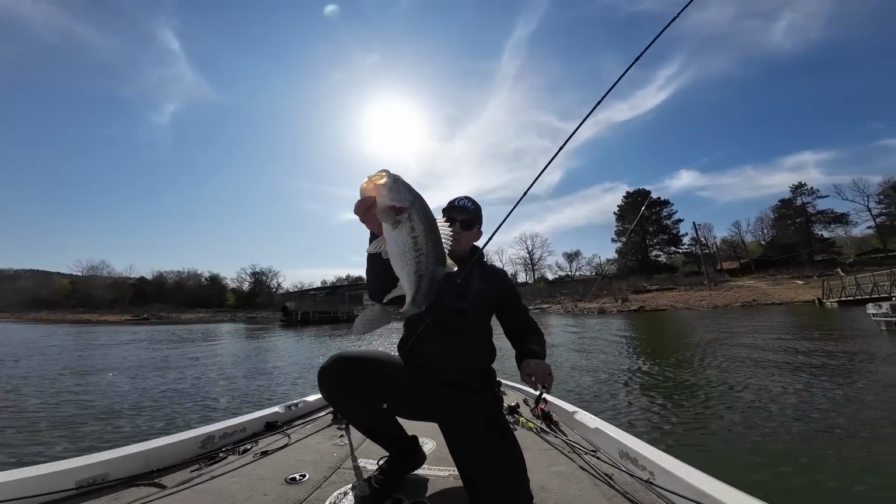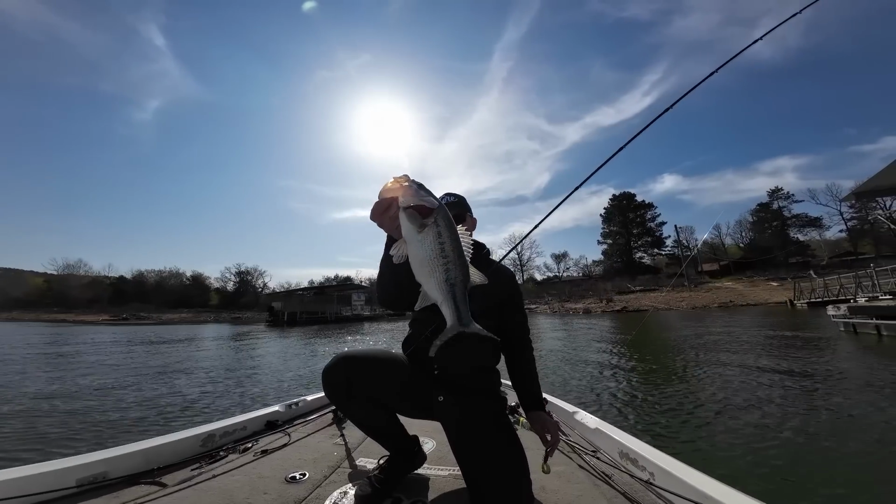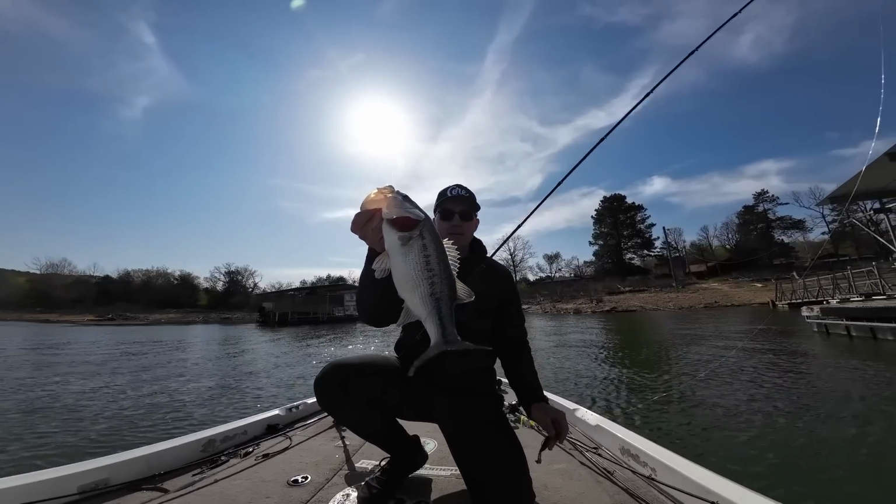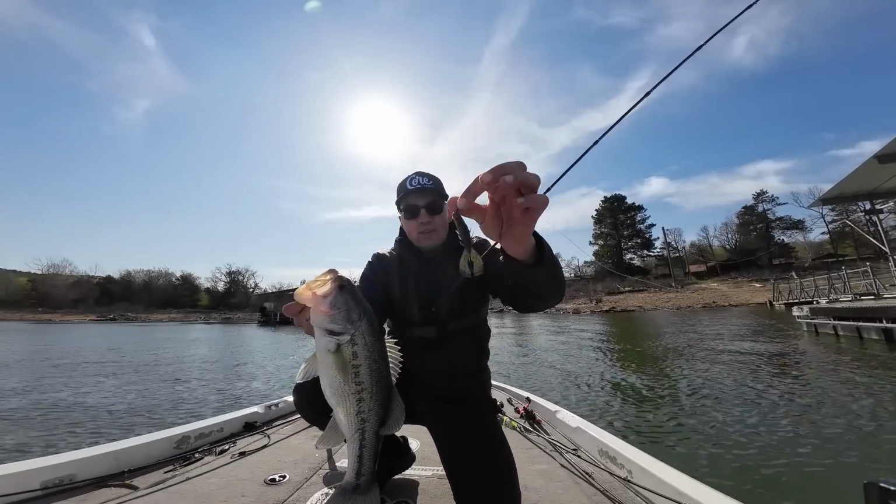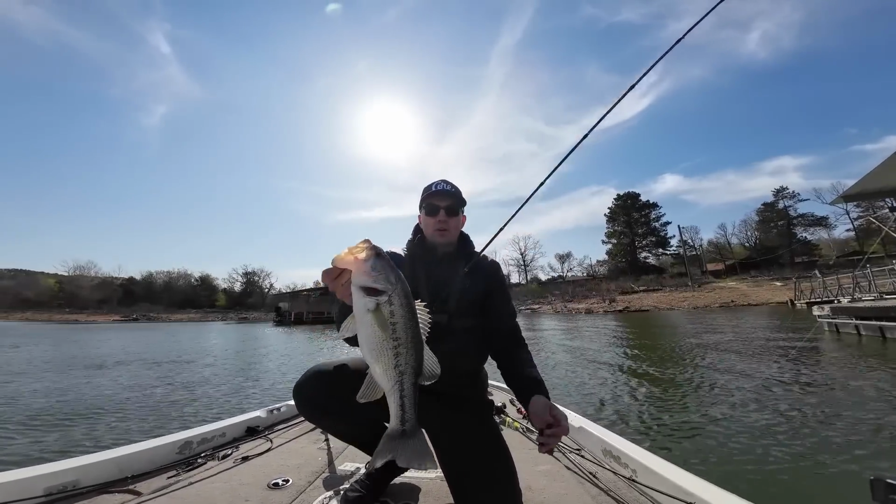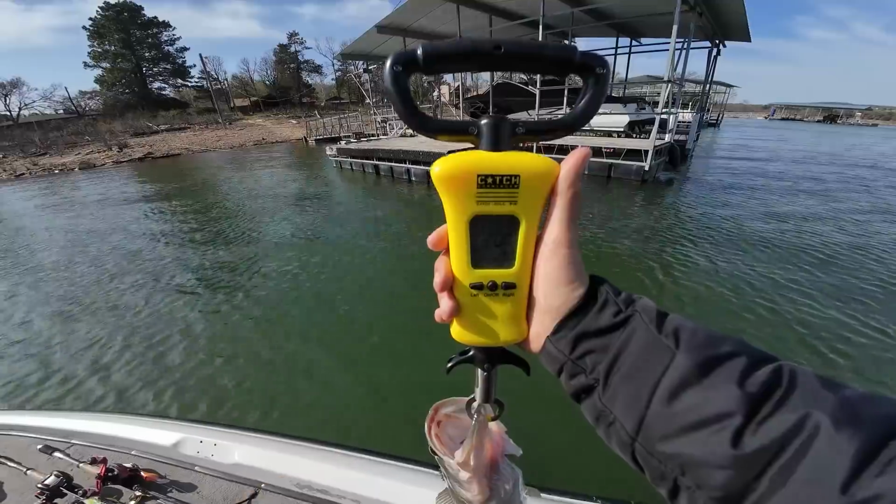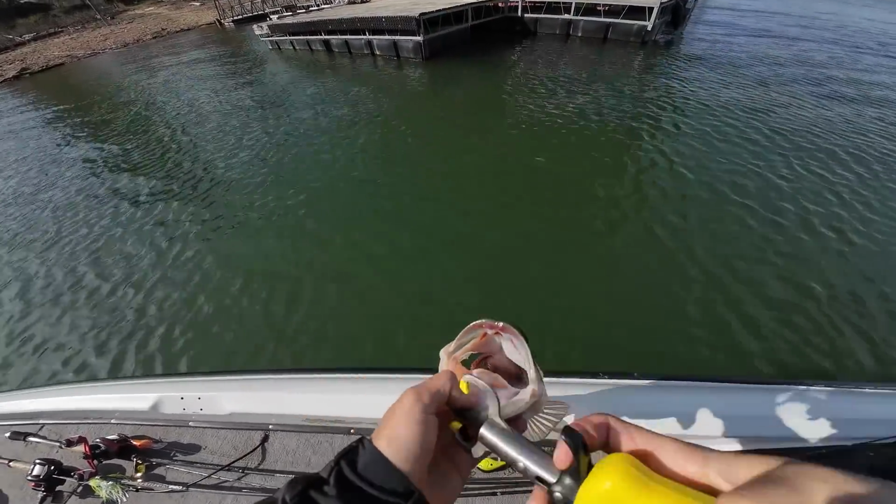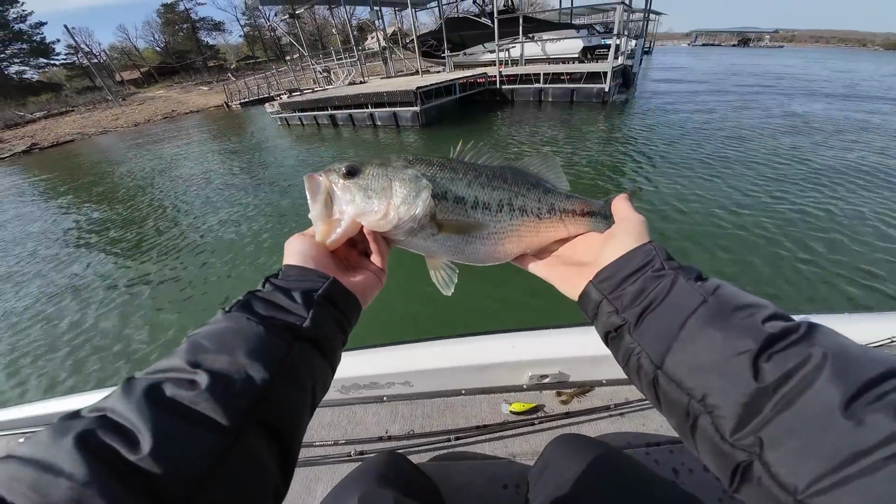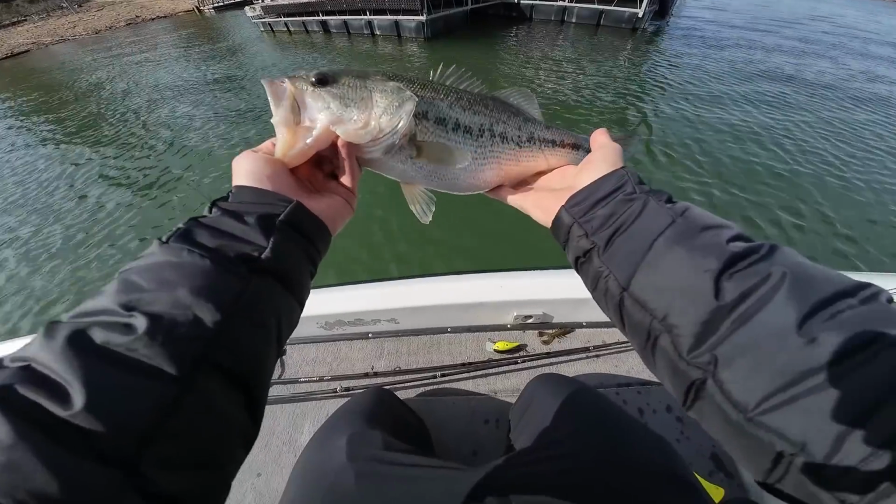That's a beautiful Beaver bass. Anything over that 2.5 pound range on Beaver is a big fish, and that came on a little swing head here, 3/4 ounce with a Crush City Cleanup Craw. Beautiful fish right there. There we go, guys. That's actually a 3-pounder right there. Lock that fish in. That is a beautiful Beaver bass. Five of those I'll take every single day out here.